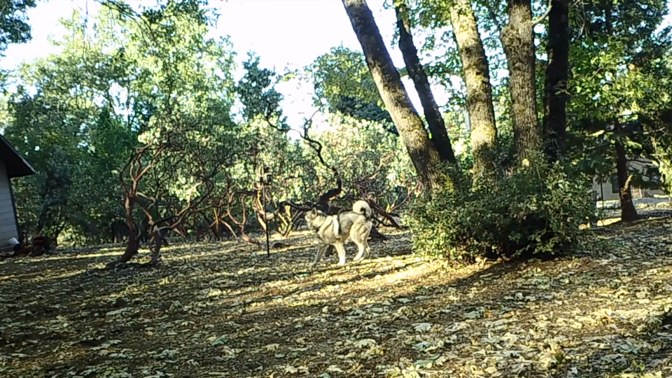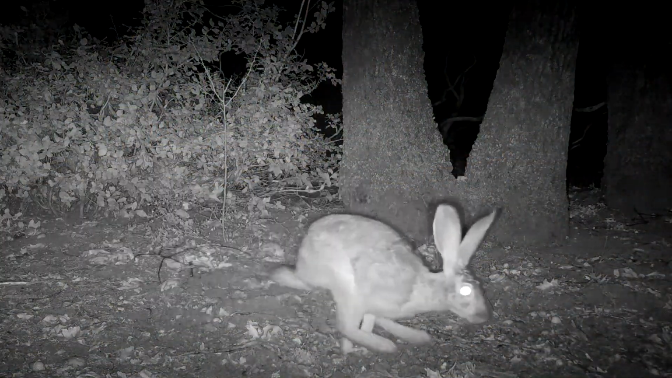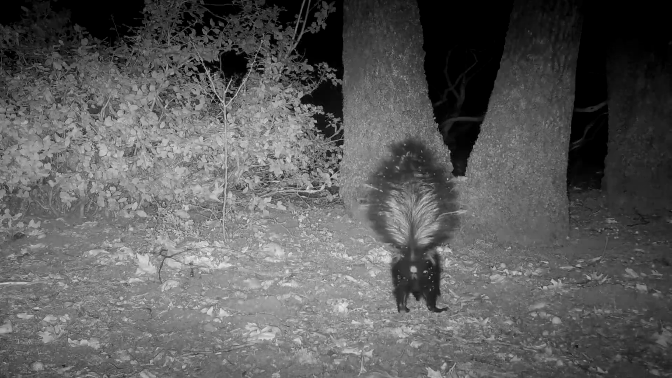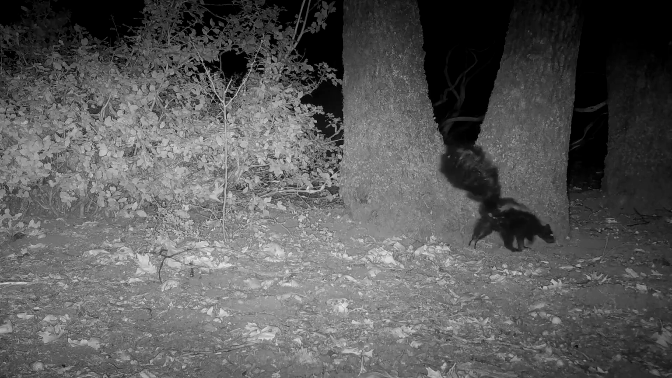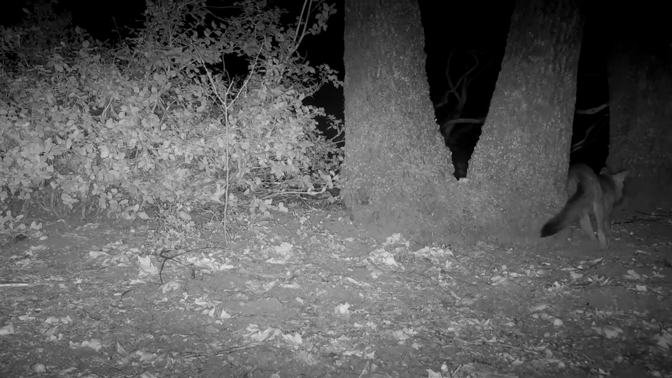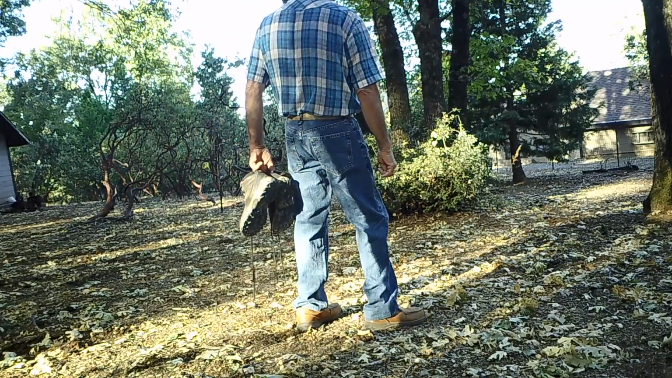The cameras began their work when Sammy triggered the hornet's nest. Then a stray cat paused to ponder the nest. Black-tailed jackrabbits and black-tailed deer came and went, as did a striped skunk. Though fond of honeybees, the skunk was no threat to the nest. The gray fox, on the other hand, seemed to take notice. Neighbor Ted, however, was the most attentive visitor.